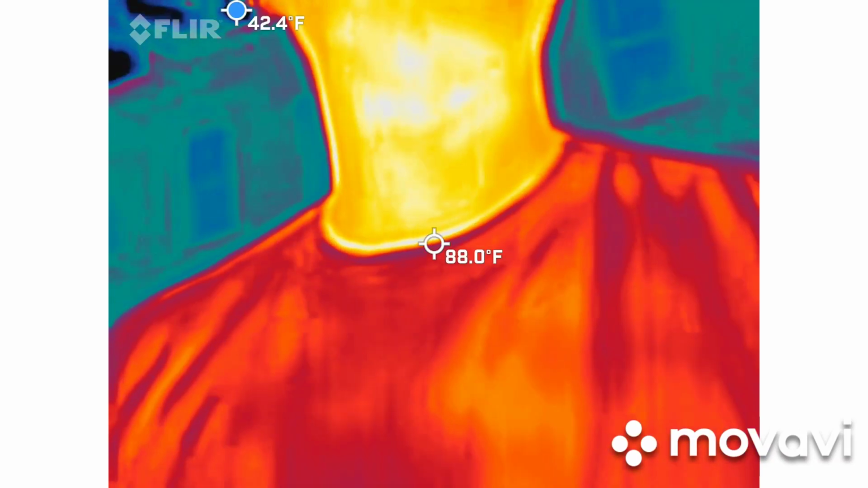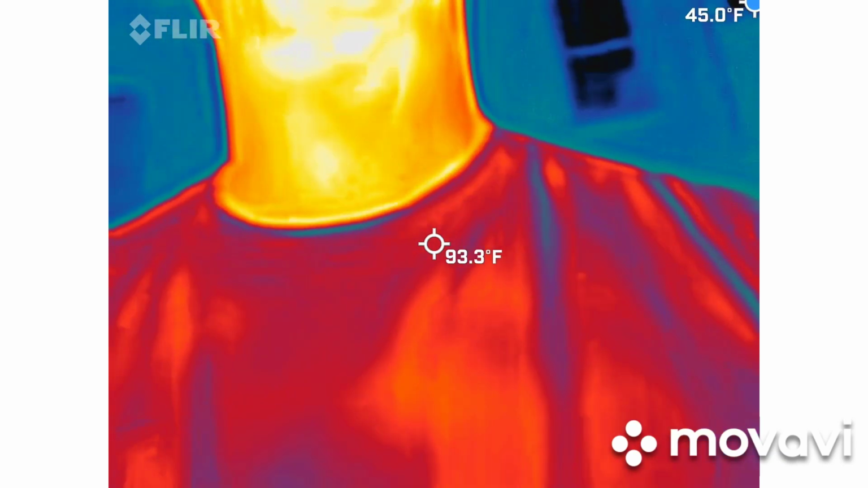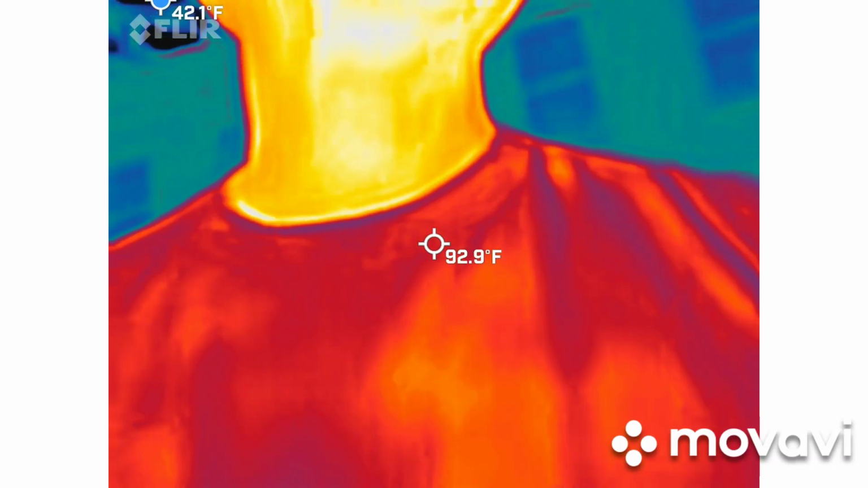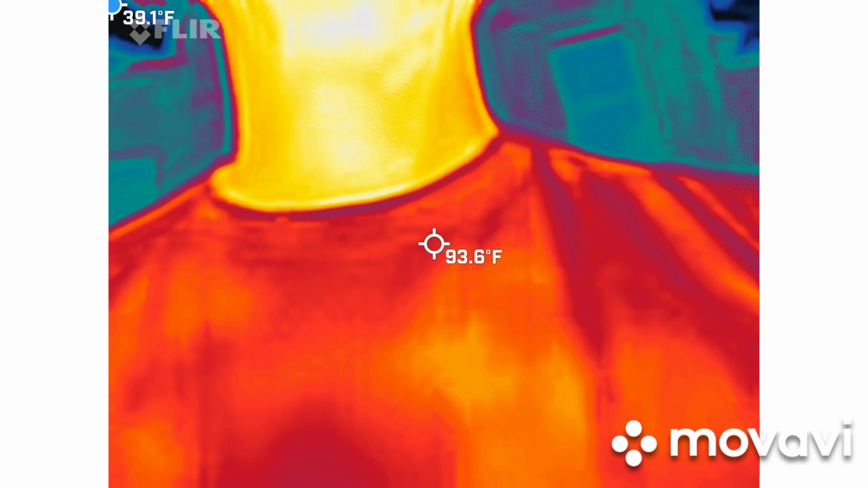Again, we're going to do some starts and stops with this guy, just because as great as the hardware is, the software for FLIR is horrible. If we record for too long, we lose all footage. That's why I like to do some starts and stops, just to make sure we're not going to lose it all. I'll splice it all together for you and then spit it back to you.